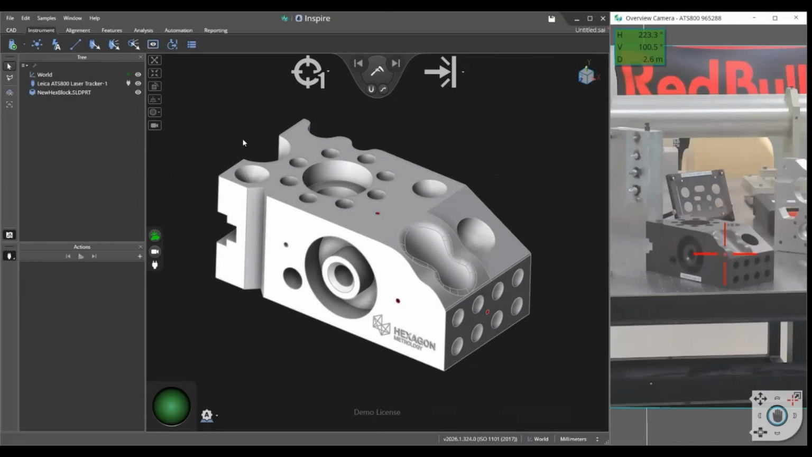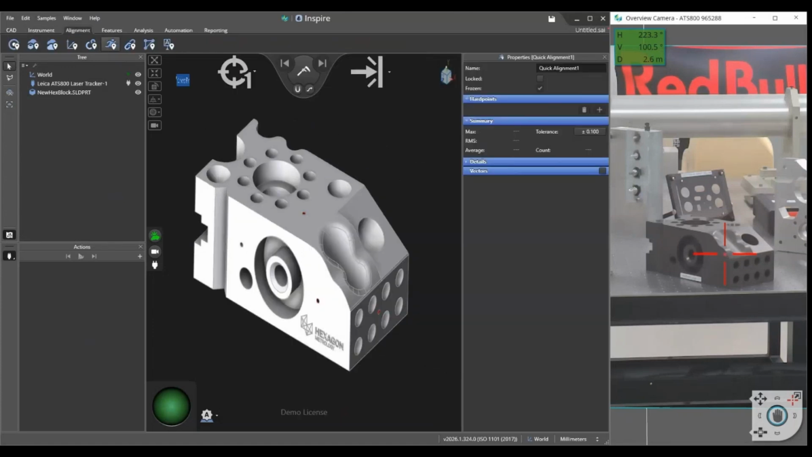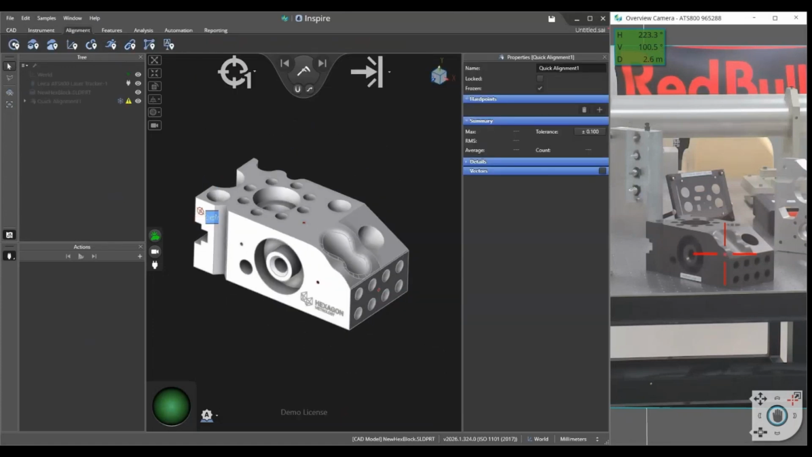On the alignment side, with so much of the measurement process with an ATS 800 being able to be automatic, getting an easy and fast initial alignment is very helpful. For that, I really like using Quick Align. Here's a simple Quick Align process. Start by defining the Quick Align points on the surface of the part.